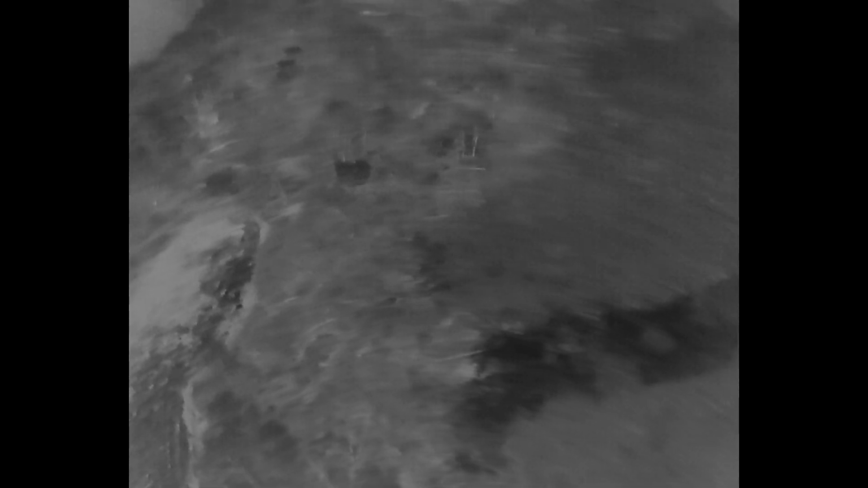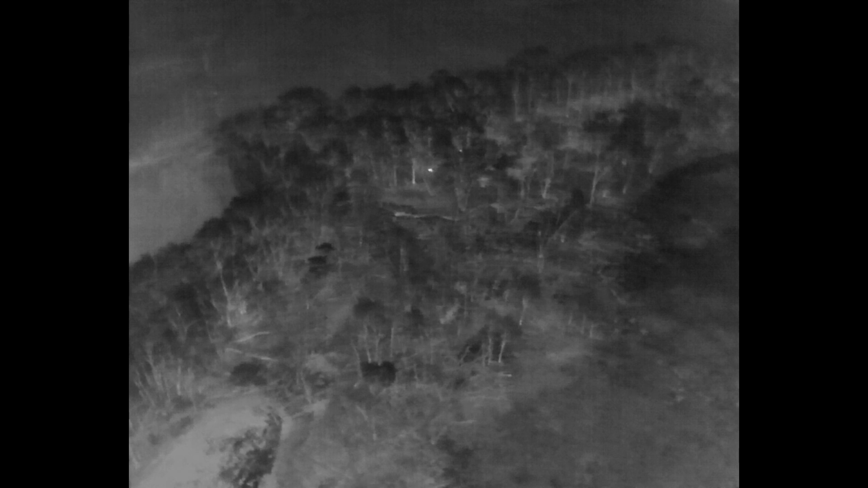So I wanted to continue the mission, push the button again. The drone's flying itself now. Here we have what looks to be another deer up ahead. It is, I would say, more likely in the timber here, going kind of maybe in and out of view.